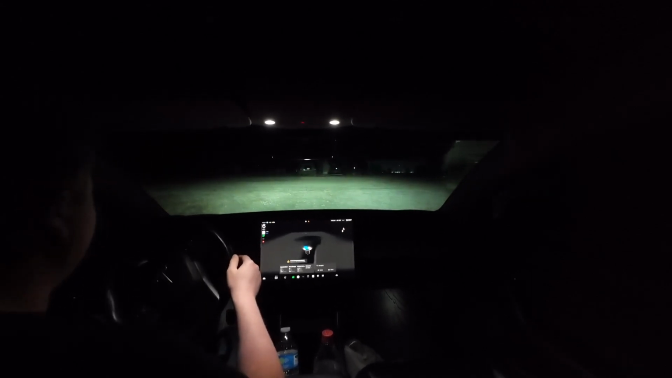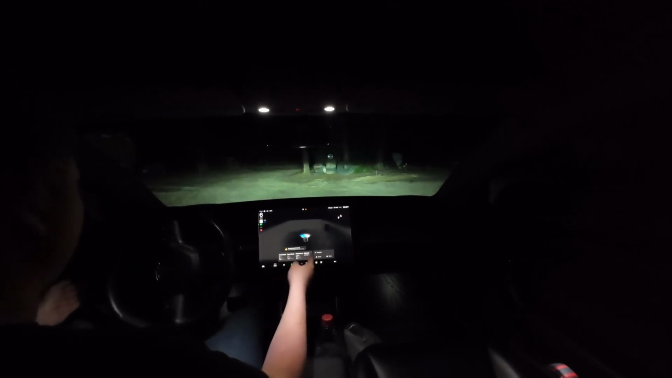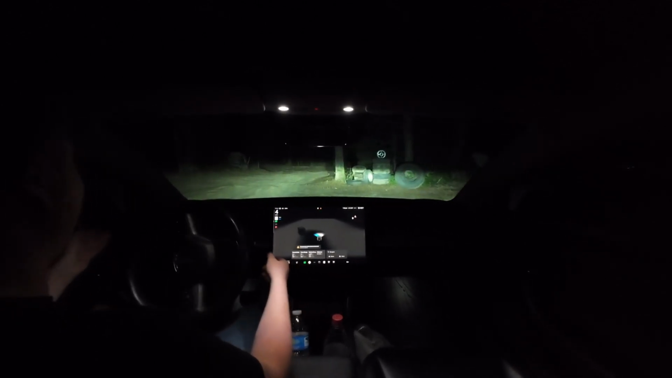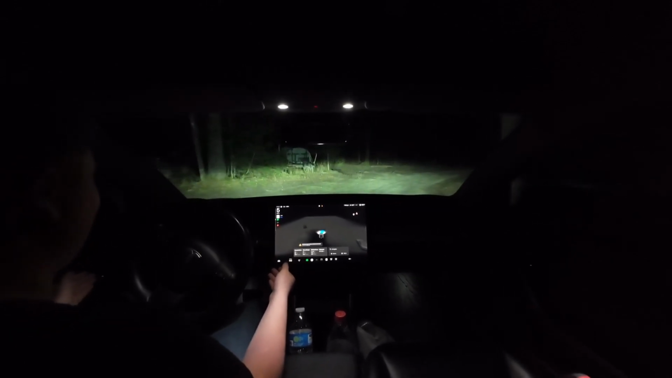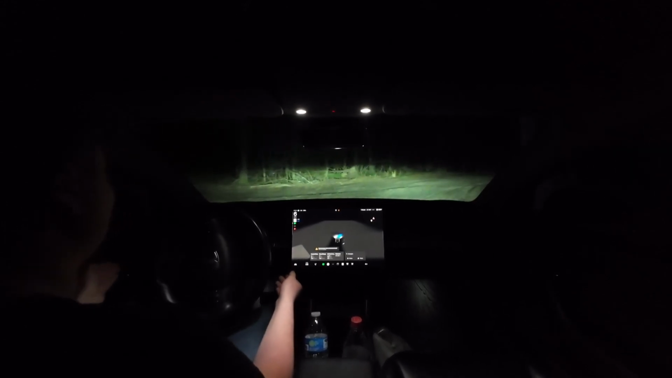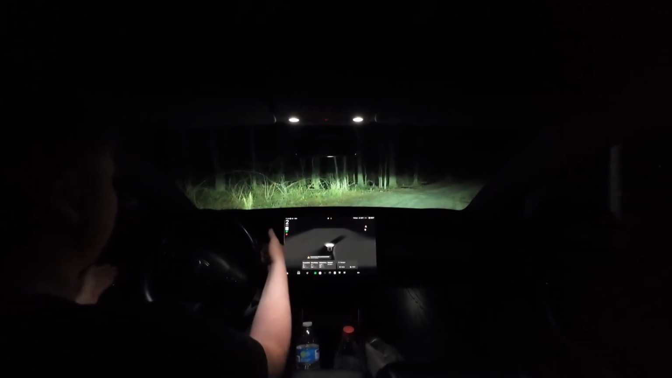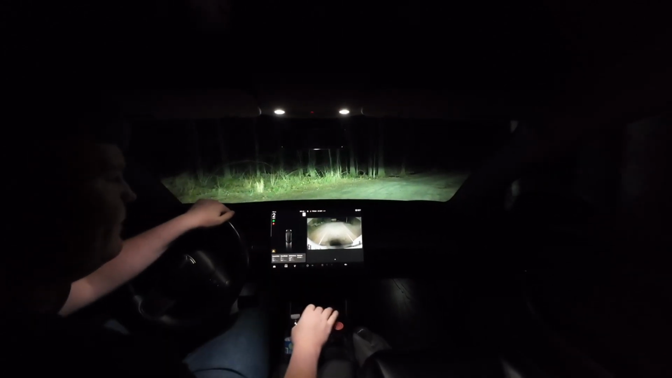I think now right here it's gonna get confused. It doesn't know where it's at. You can see the lane lines in the... Oh, oh. Where are you going? Oh my god. It's taking me back into the woods. What is it doing? I'm pushing the gas, by the way, so it's not the car really doing it. What? That's surprising. It says there's a road back there.